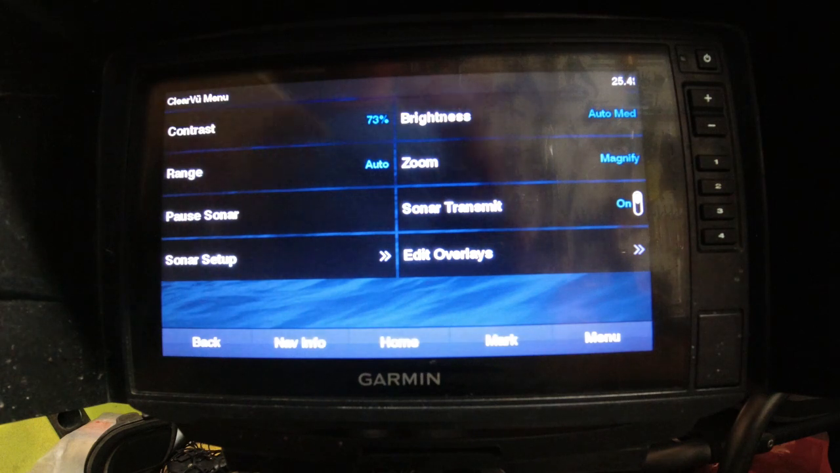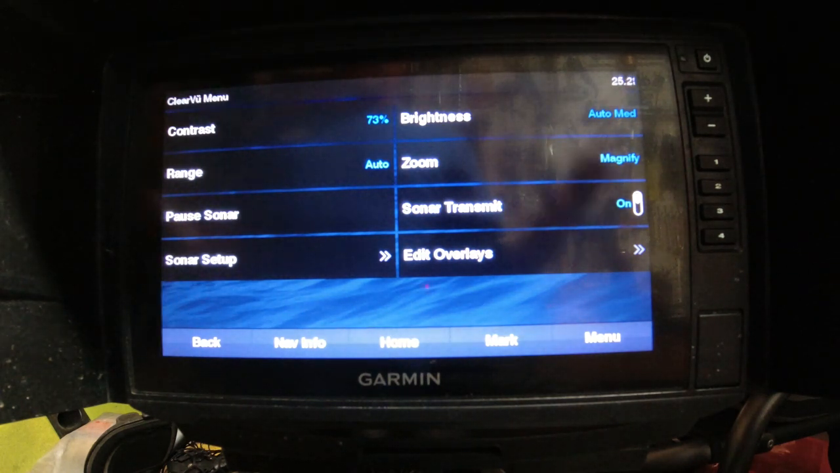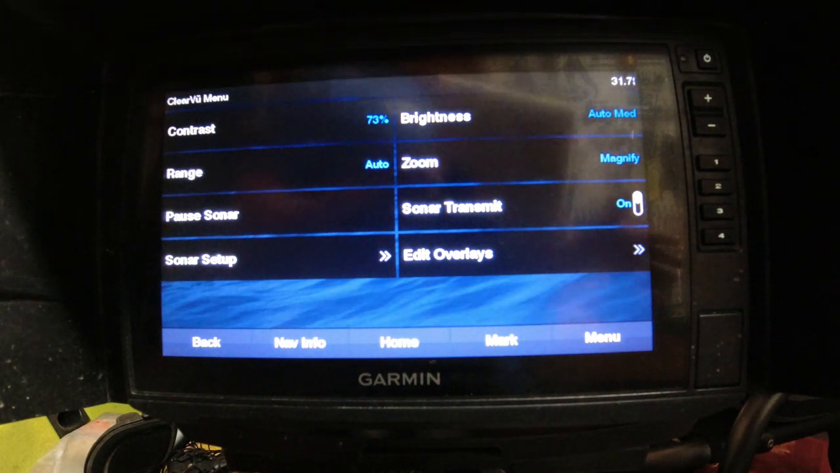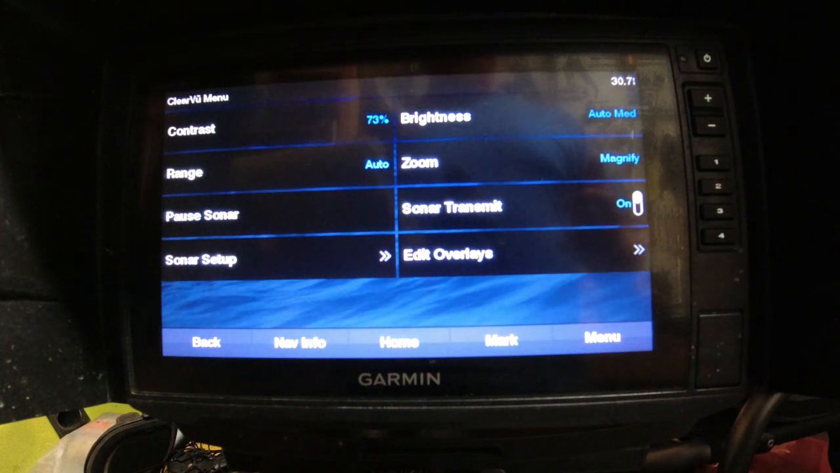I personally fish about 30 feet and less most of the time, so I like the lower frequencies. I feel like that gives me a little bit better picture, as it gives me a little bit wider cone, so I can pick up more target species such as bass. I have my range set on auto, so it just automatically adjusts for the depth. I find that the Garmins work really well on auto for that.